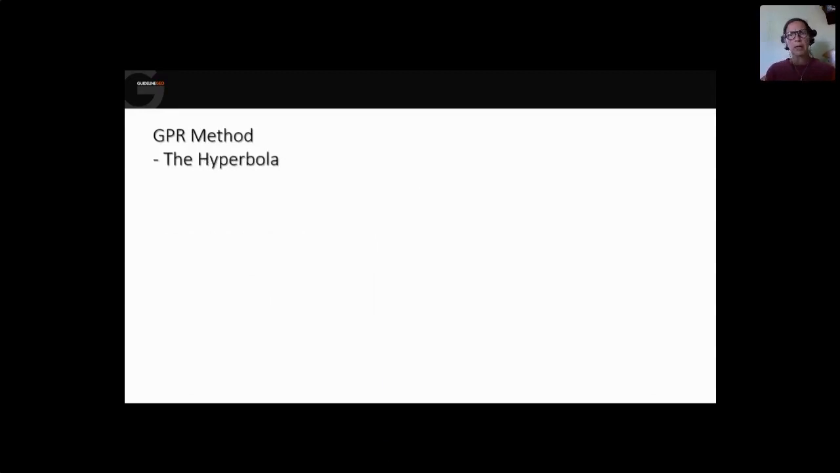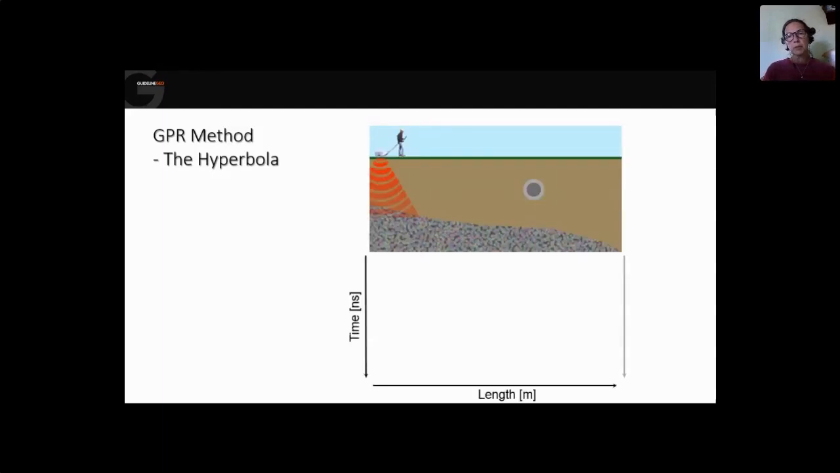So the hyperbola, why do we get this strange type of shape when we are looking at point objects? This is due to the fact that the GPR signal, these electromagnetic waves, do not just go straight down. They will spread. It's more like a cone.